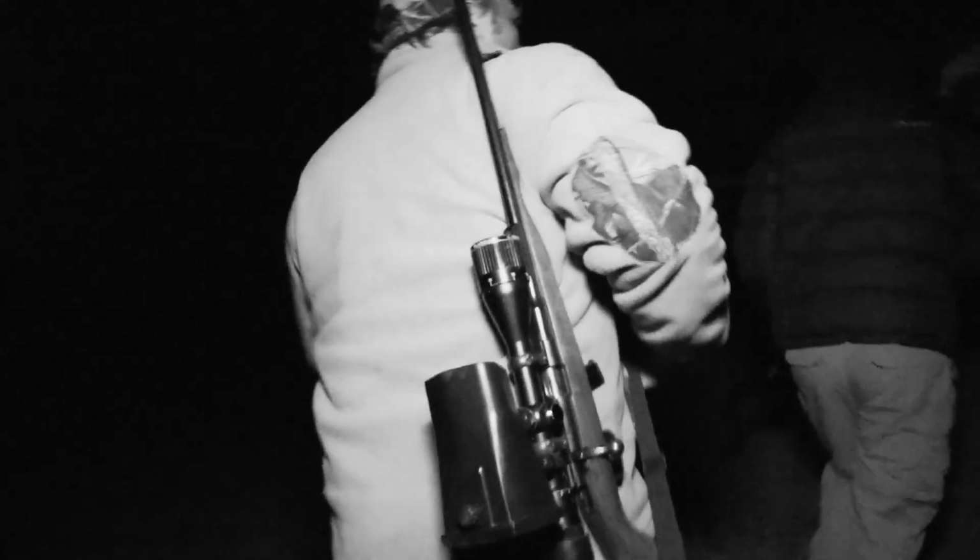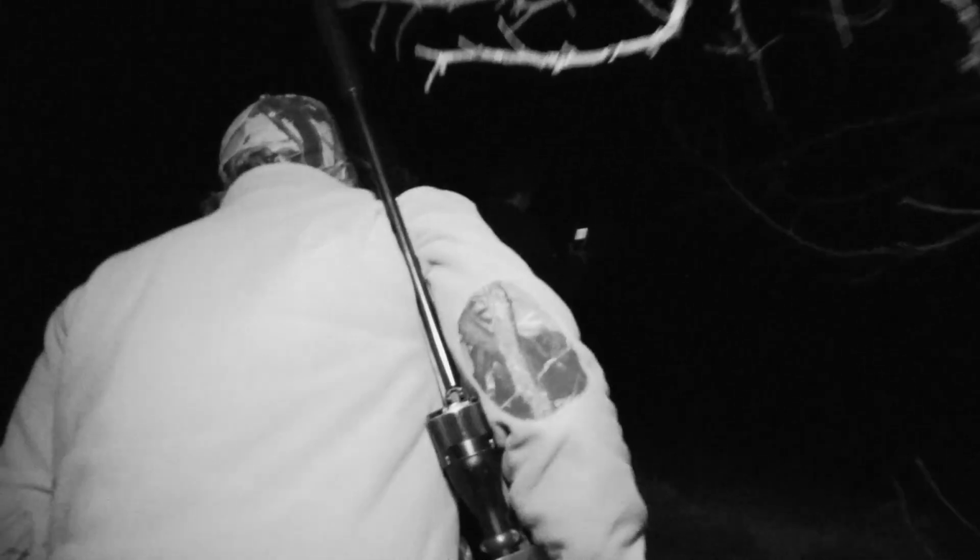It was after this that we called it a night and headed on back to the lodge. But just when we thought it was all over, I spotted some eyes right at the back of the field. They definitely were not a hare or a porcupine.